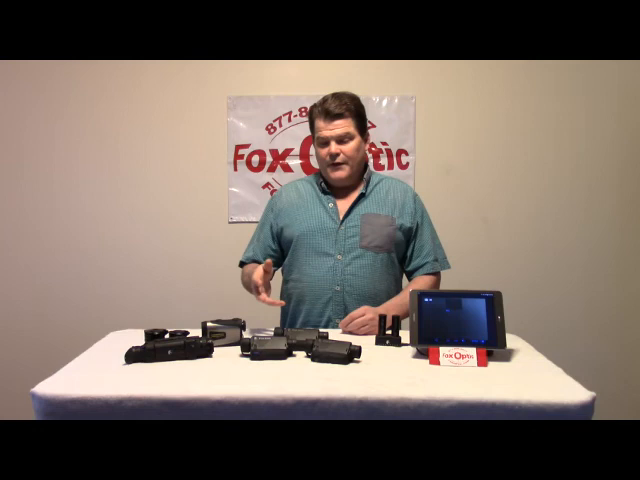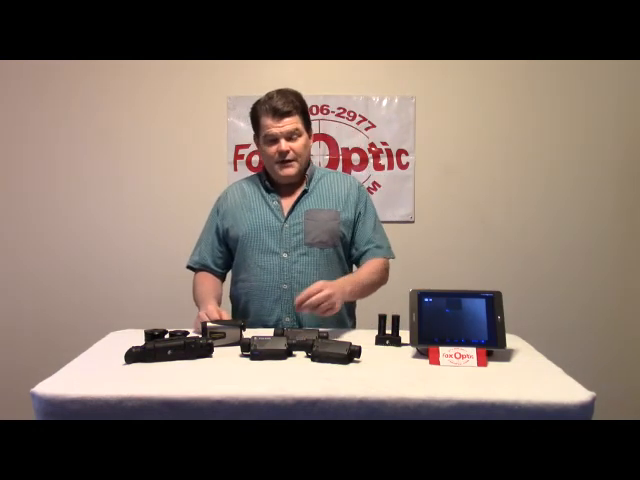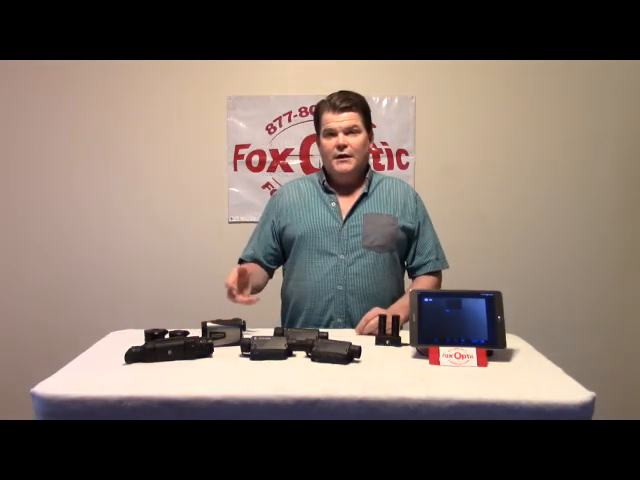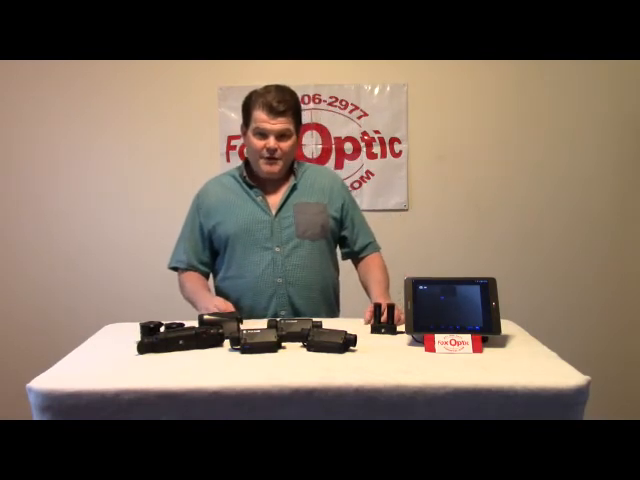So that's one of the big things that I see in the compactness and the ease of taking these new Axions with you, is just the versatility that they bring for their cost. Again, this has been the Pulsar Axion.